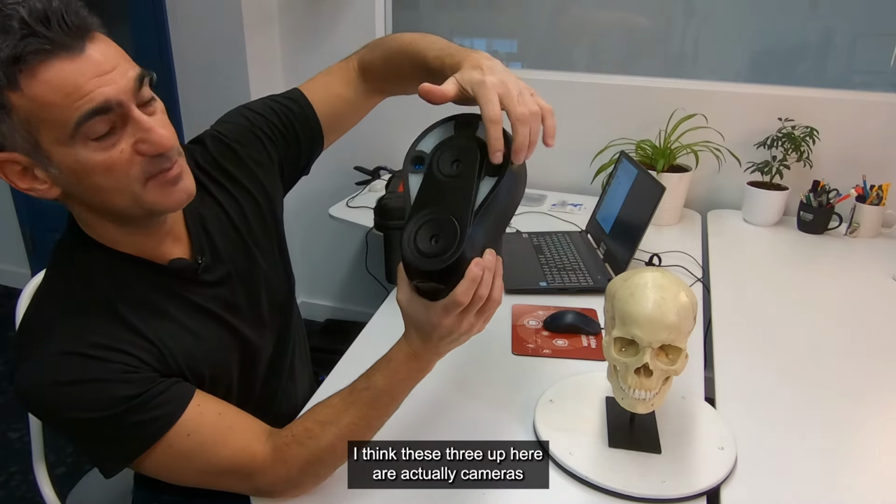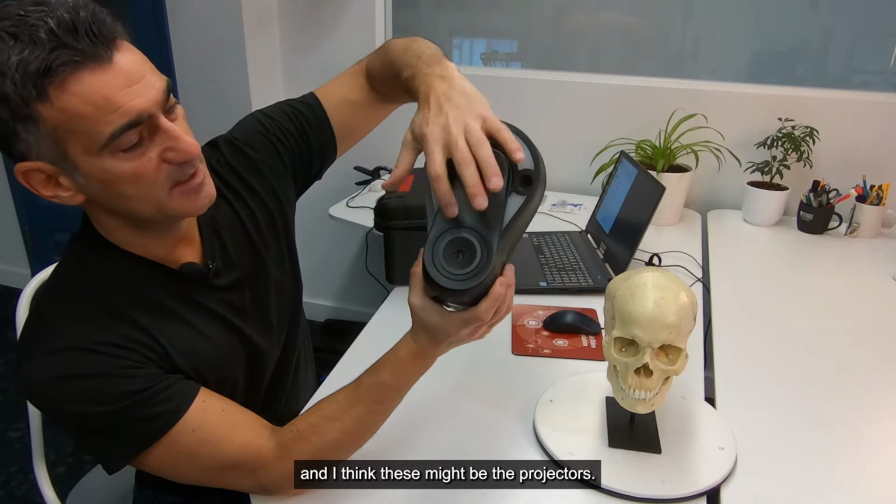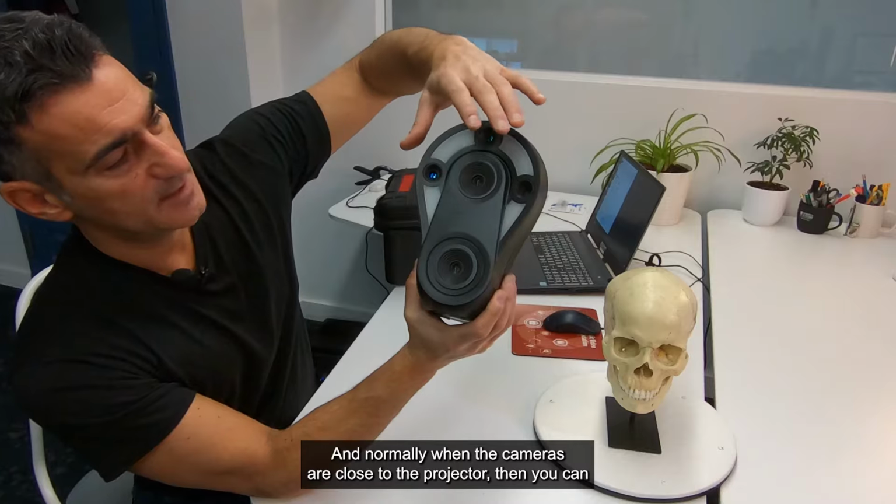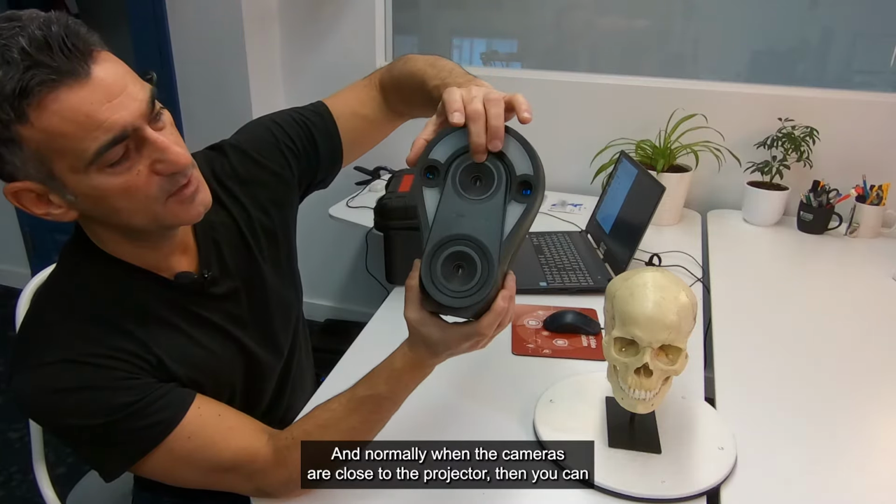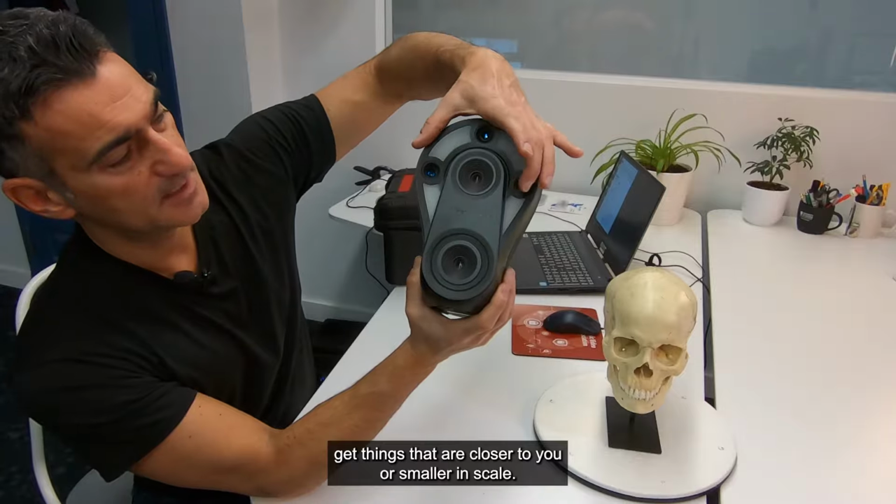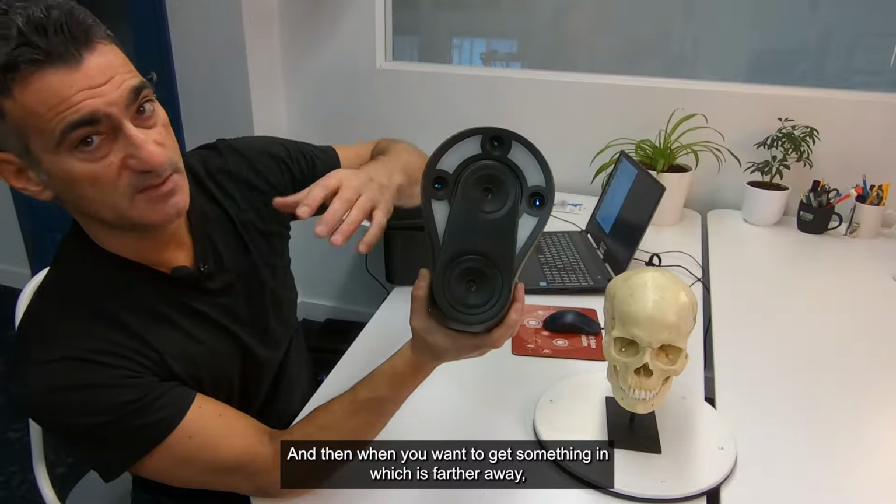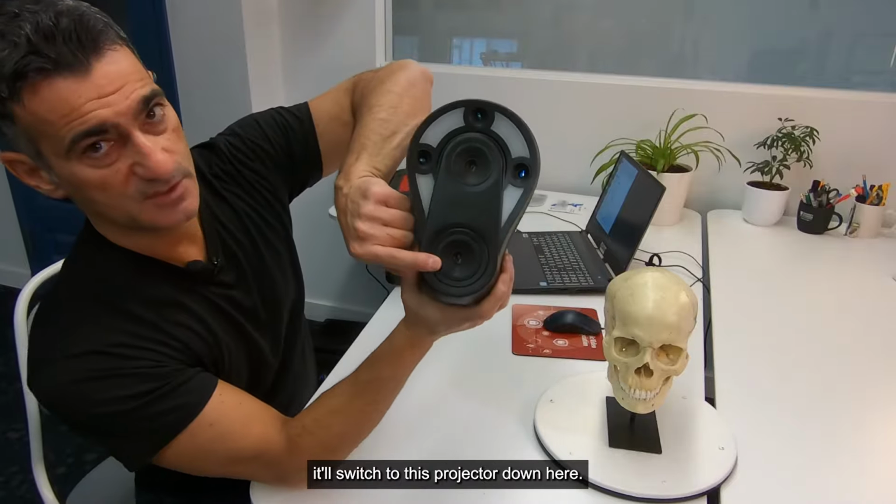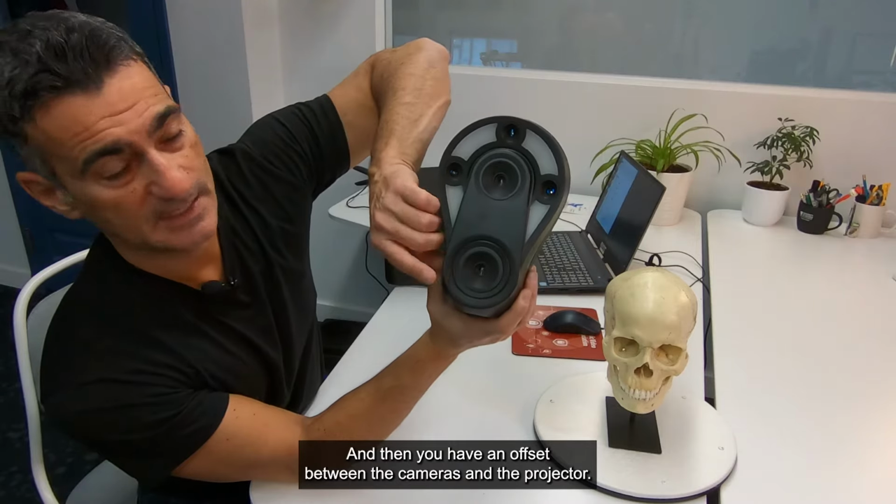I think these three up here are actually cameras, and I think these might be the projectors. Normally when the cameras are close to the projector, you can get things that are closer to you or smaller in scale, and when you want to get something which is farther away, it'll switch to this projector down here, and then you have an offset between the cameras and the projector.